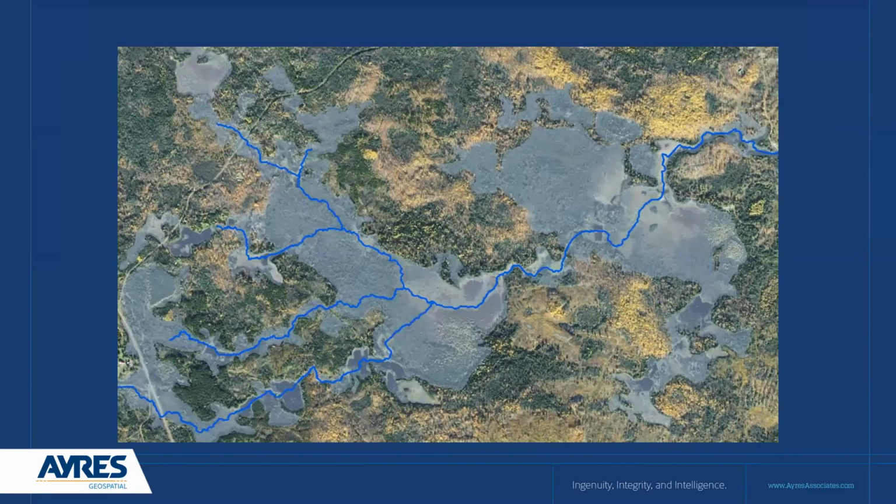And when we apply the variable width topographic riparian area assessment from LiDAR, we can get a polygon or a management boundary for where everything that would be defined as a wetland, based on topography relative to the stream center line, is located.